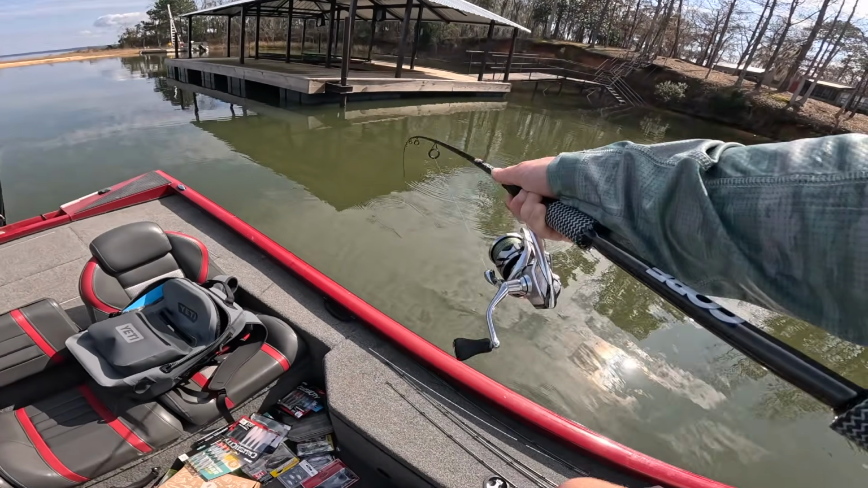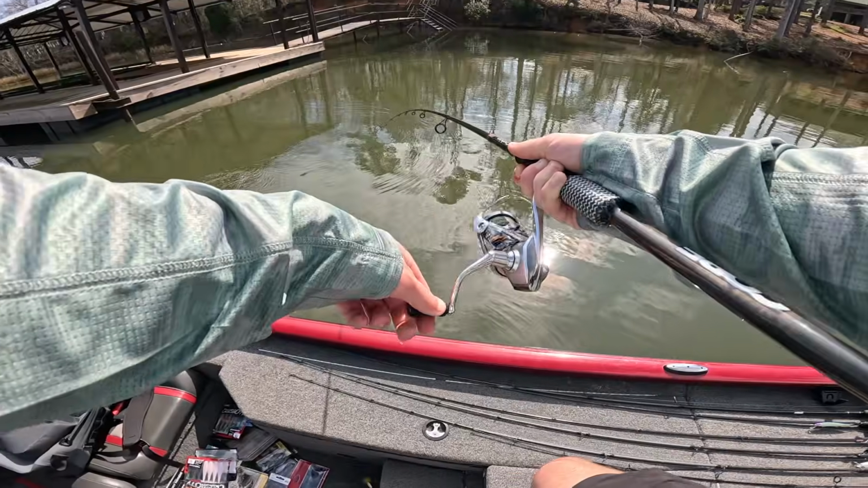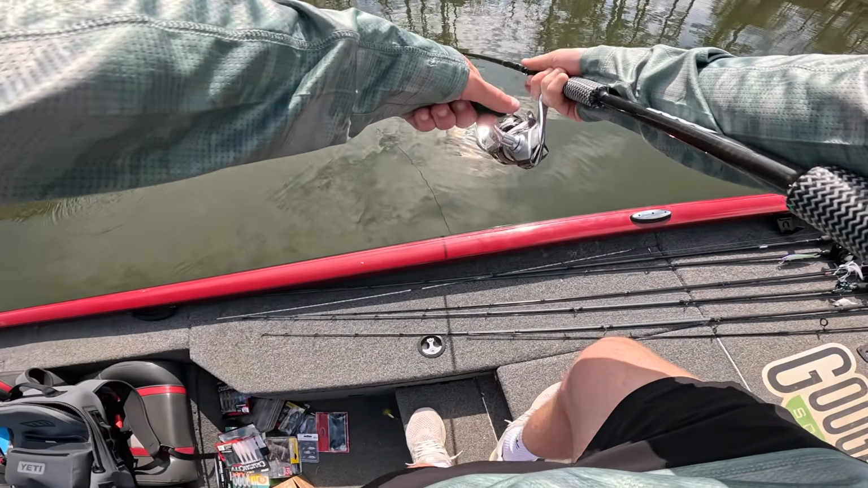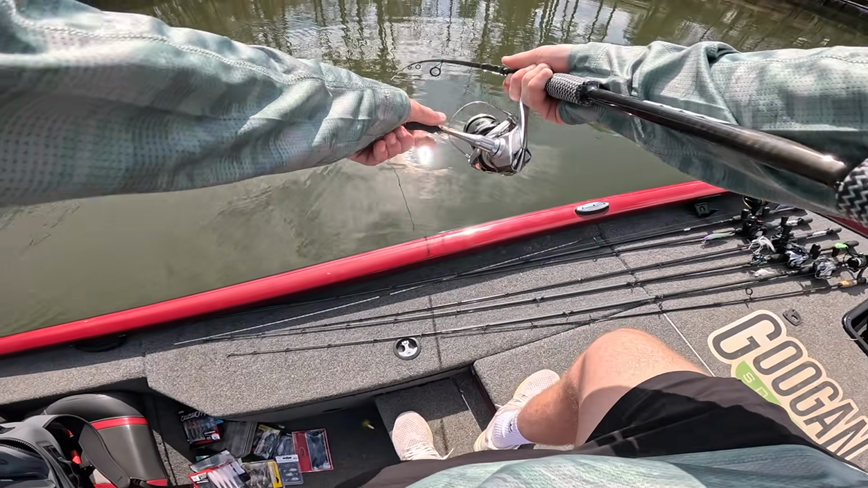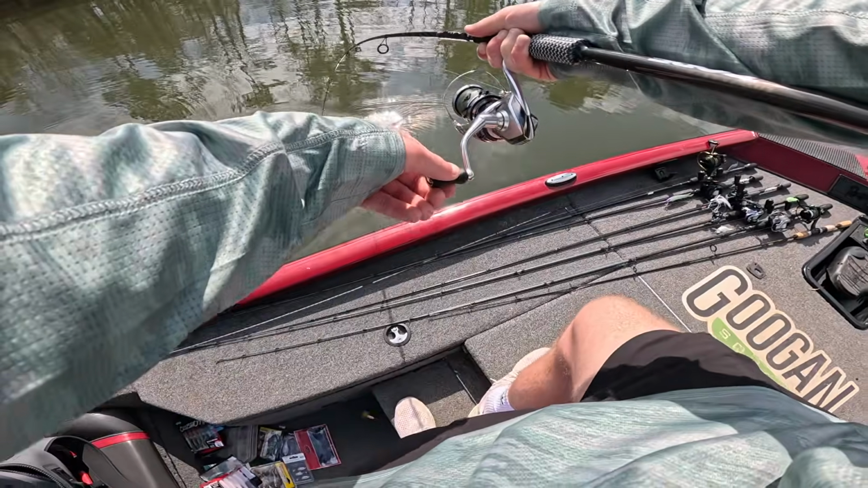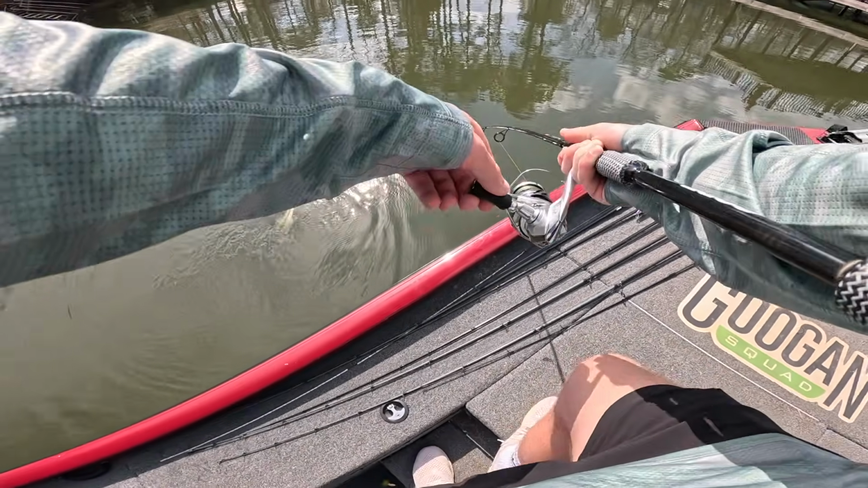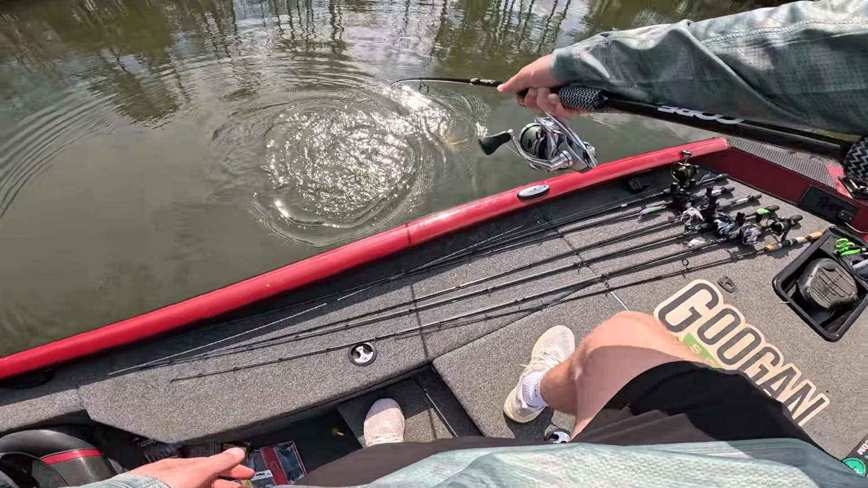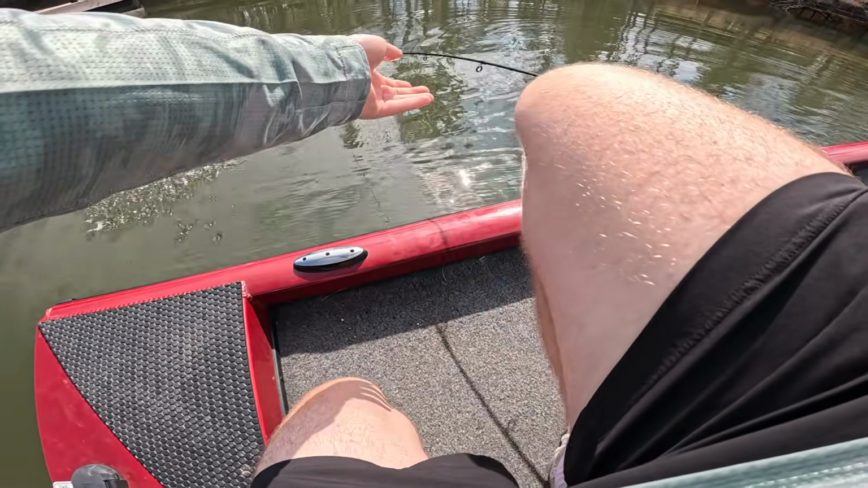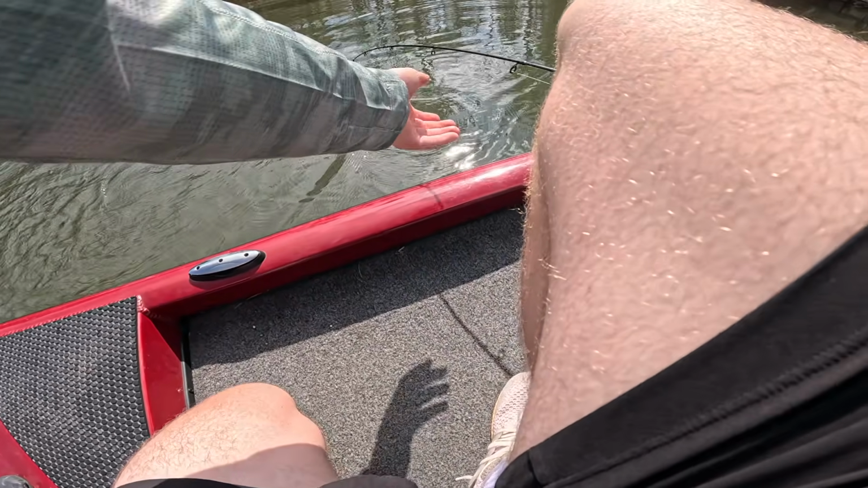Ooh, we're hooked up, baby. Oh my God, he smacked it. That's a good fish. Is that a spot? I think it is. I want to say that it's a spotted bass. Definitely looks like it. Come here, buddy. Give up. I'll come grab you in the back. Why not? No, no, no, no. Don't run. Gosh, dude, he hammered that thing.